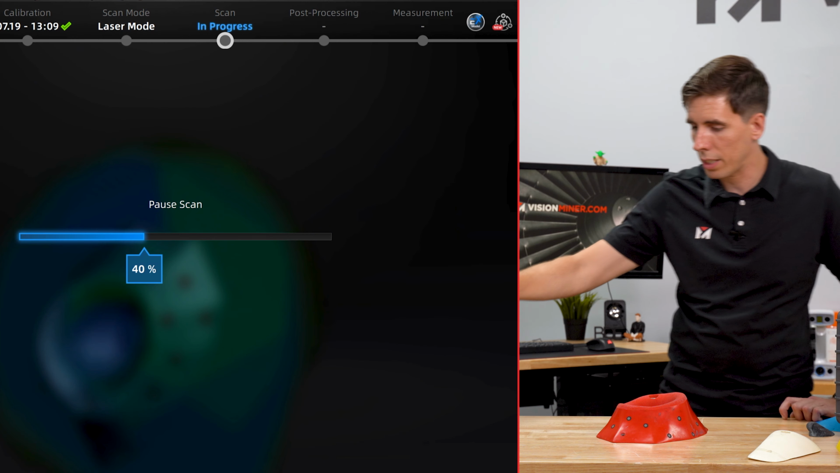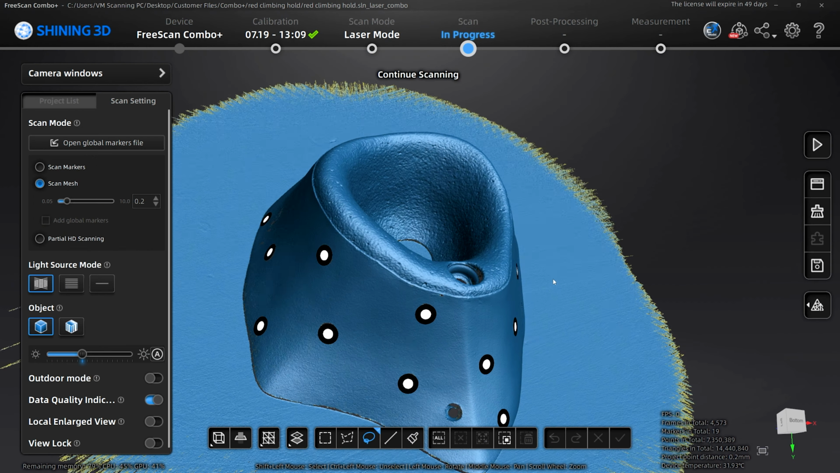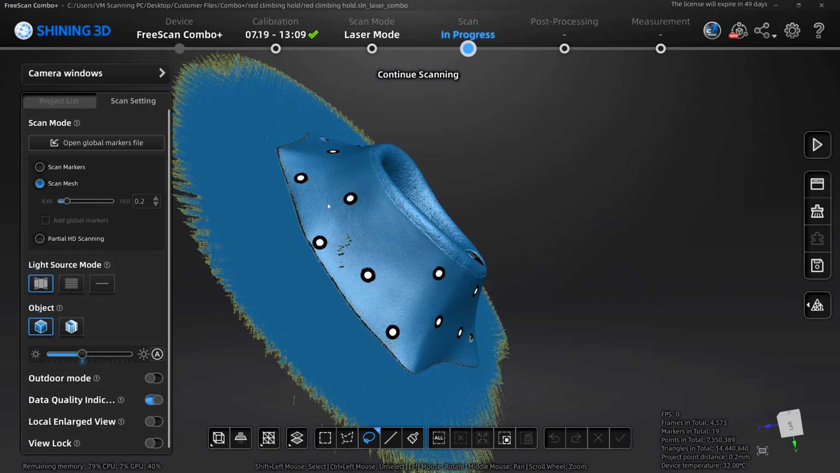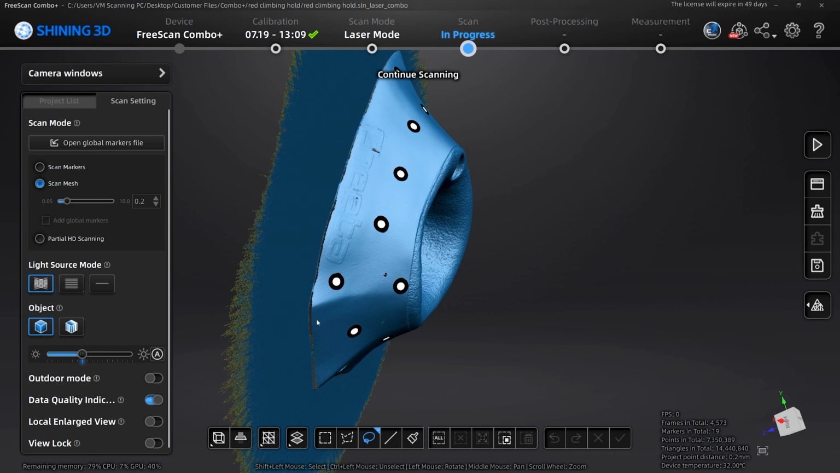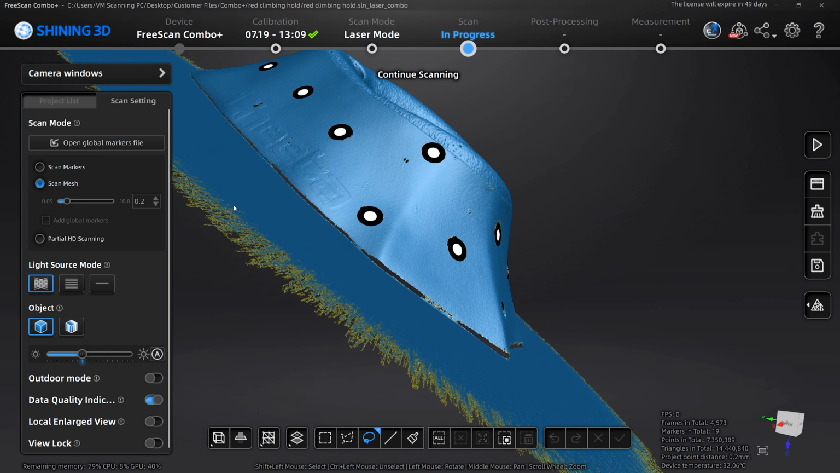All right, that was quick. Let's go ahead and look at the data, see if we got everything. There we go. Very good. Oh, need to get a little bit right there. And it looks like we can read the logo now. This is a cheetah hold.